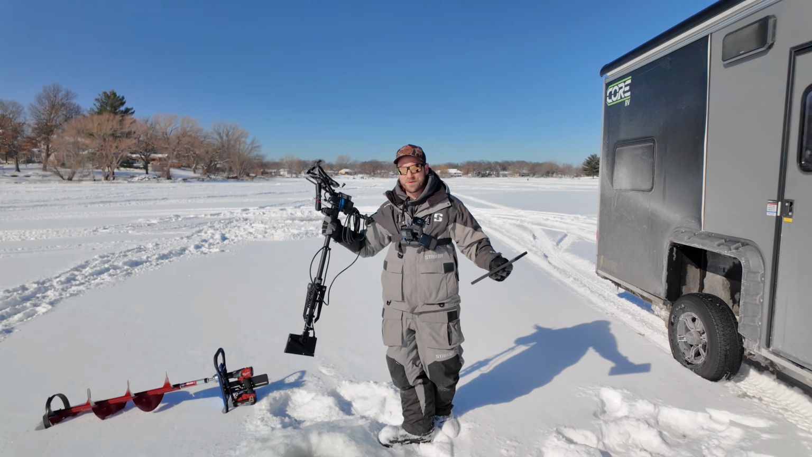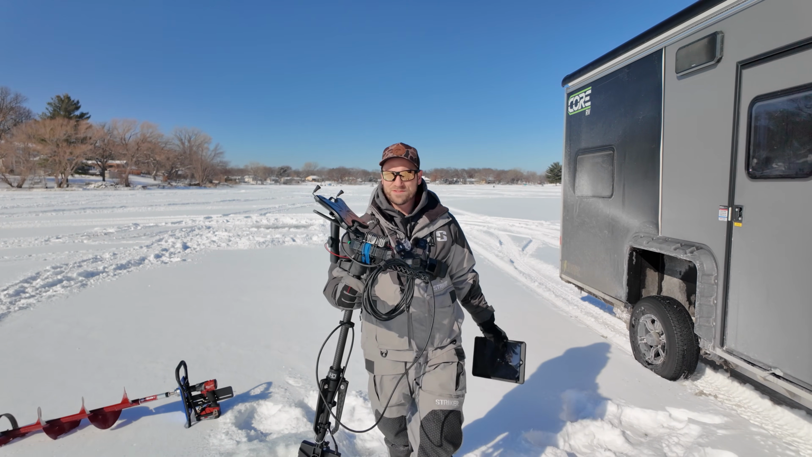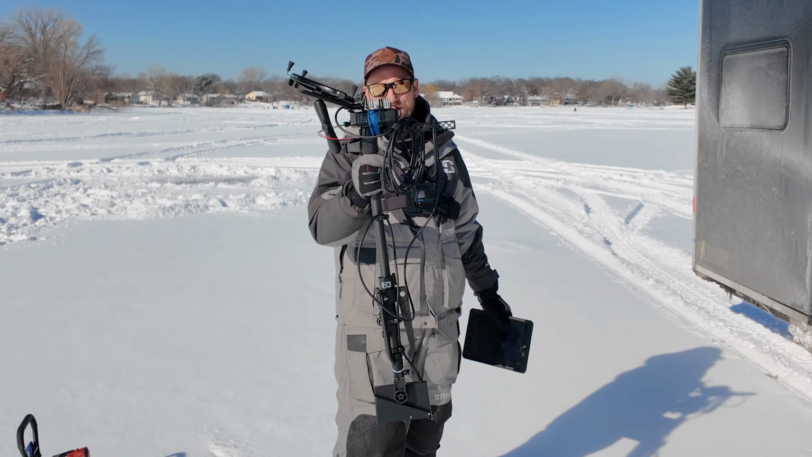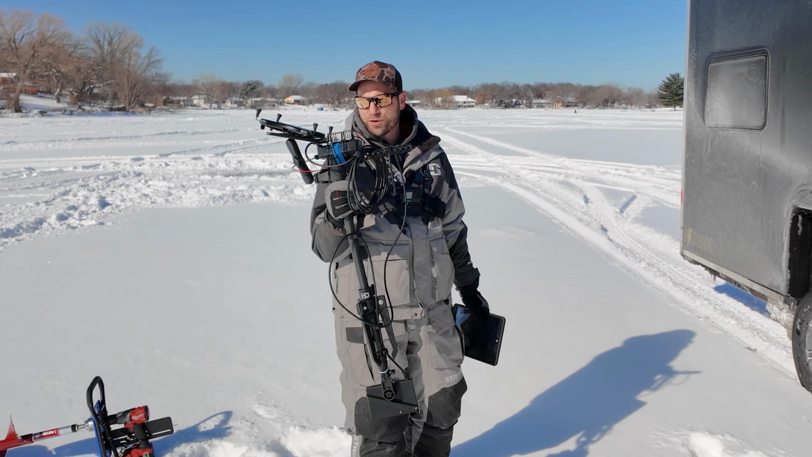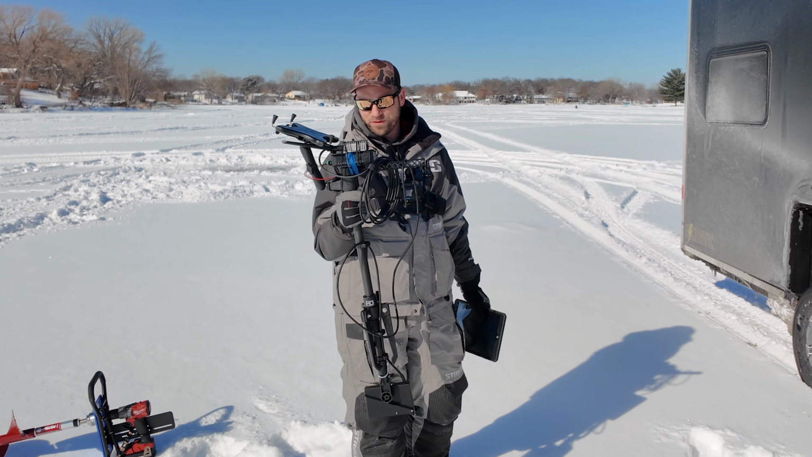This is our setup here. This is the Ping Live Sonar setup. So this is the HD Innovations. This is the middle-sized pole. I'd probably get the longer one for this setup in the future.